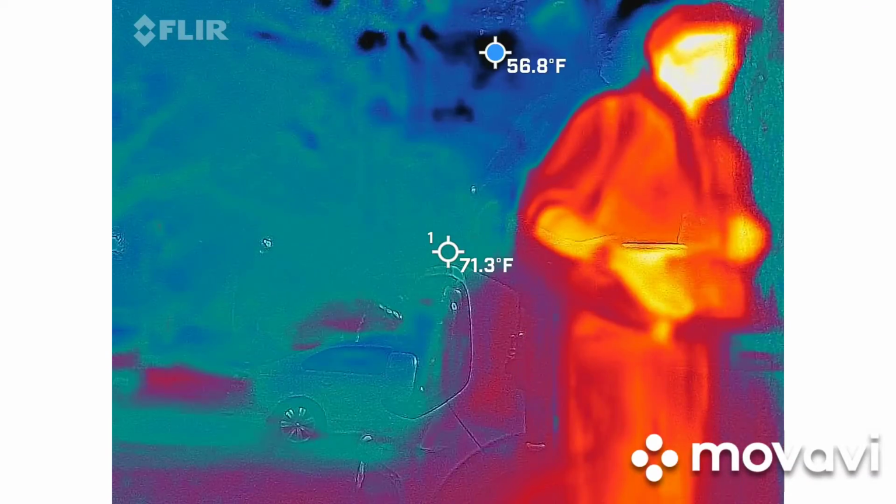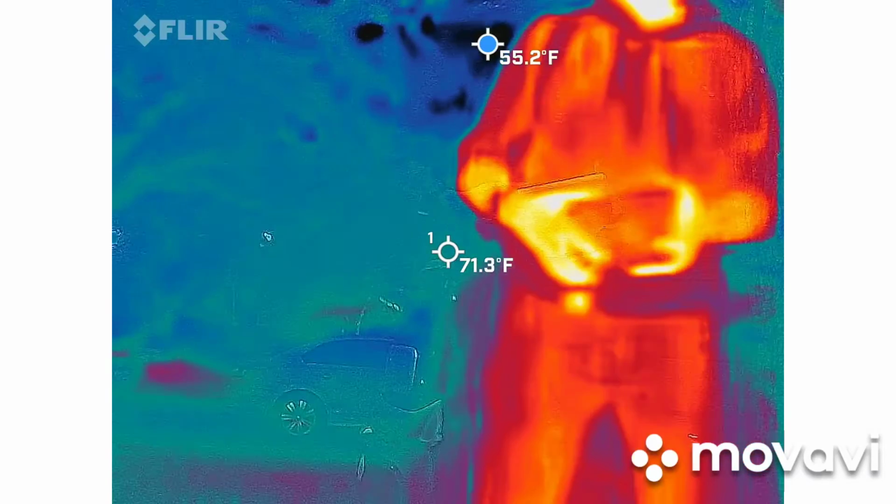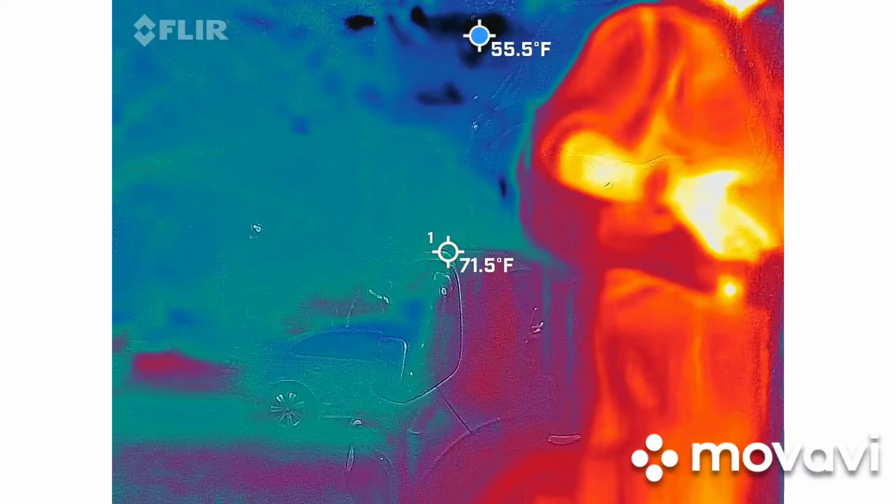Let's wait and see which way they were going to go. You know what she died of? Was it preeclampsia or sepsis?